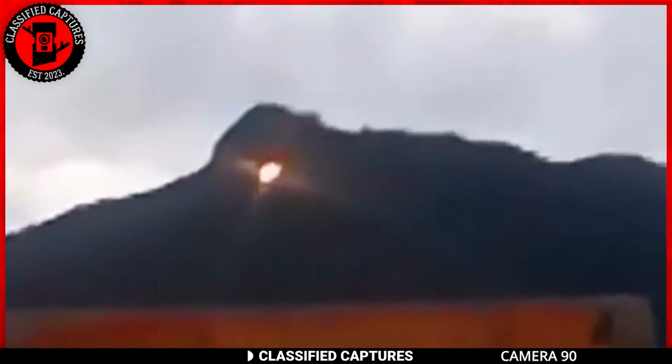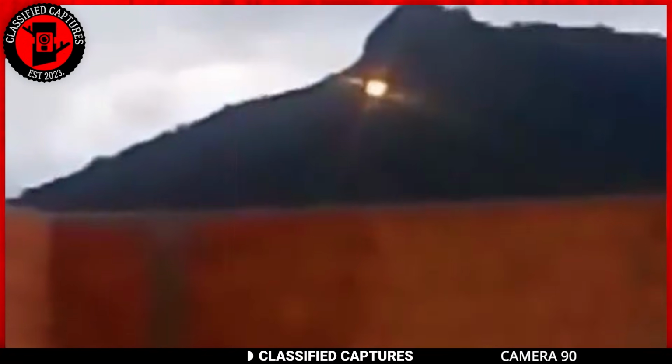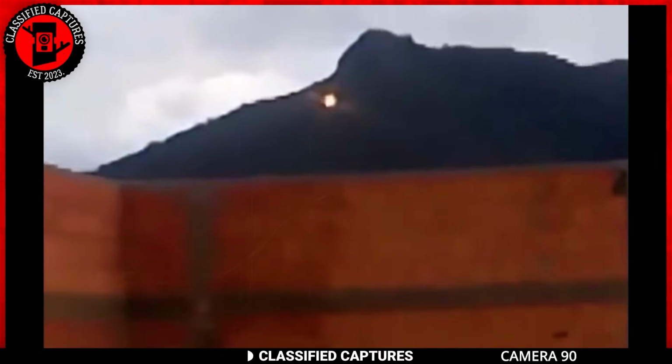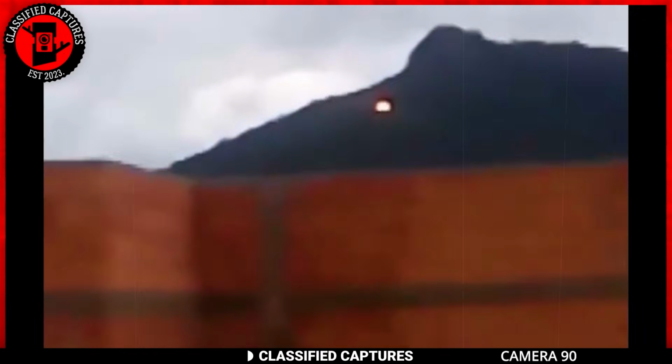Despite it being daytime, the luminosity of the orb was unmistakable, and even their dog seemed intrigued, barking at the ethereal presence. The accounts of ball lightning often involve sightings during thunderstorms or in the vicinity of electrical activity.